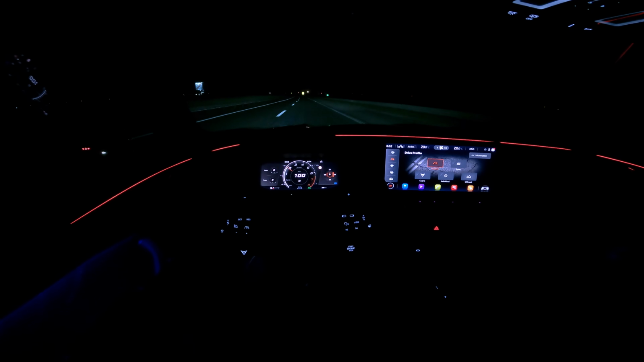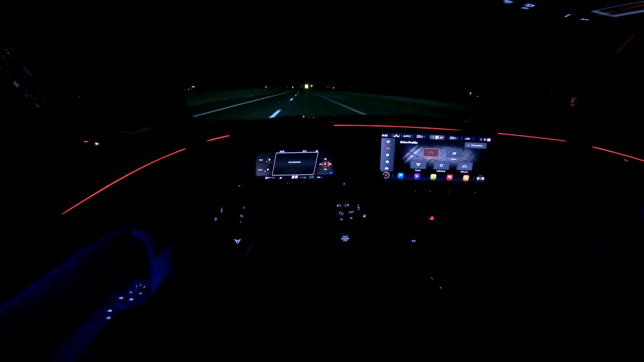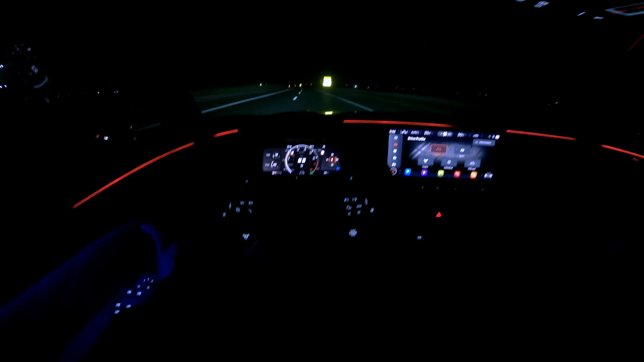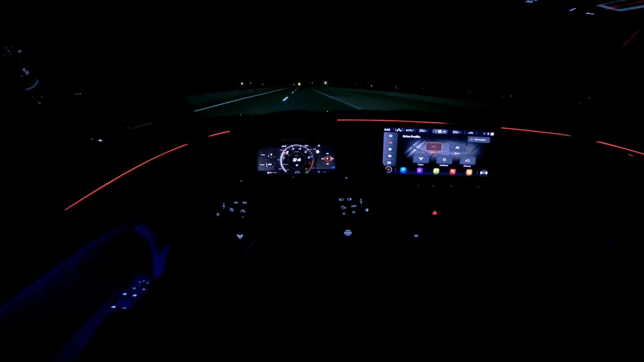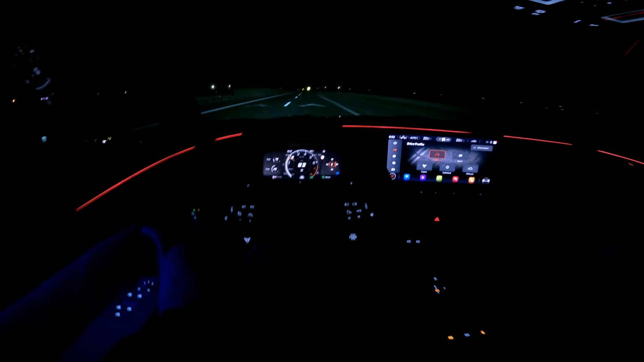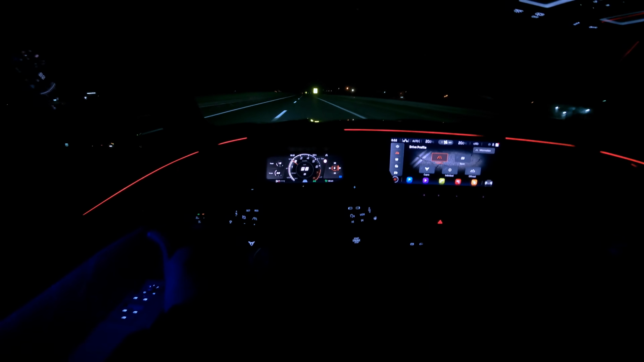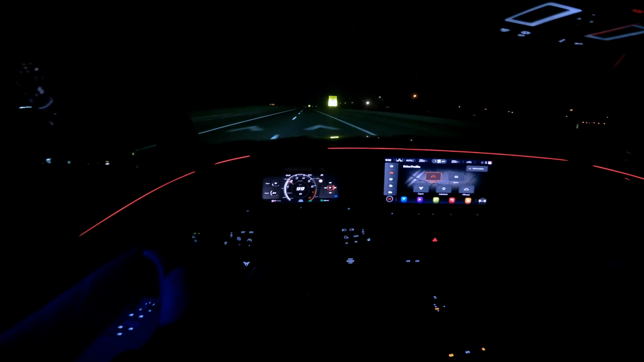Now focus on the noise level around 100 kilometers per hour. Okay, so cruise control 100 kilometers per hour. The asphalt here is a little bit rough, so it might be noisier, and we are on winter tires.